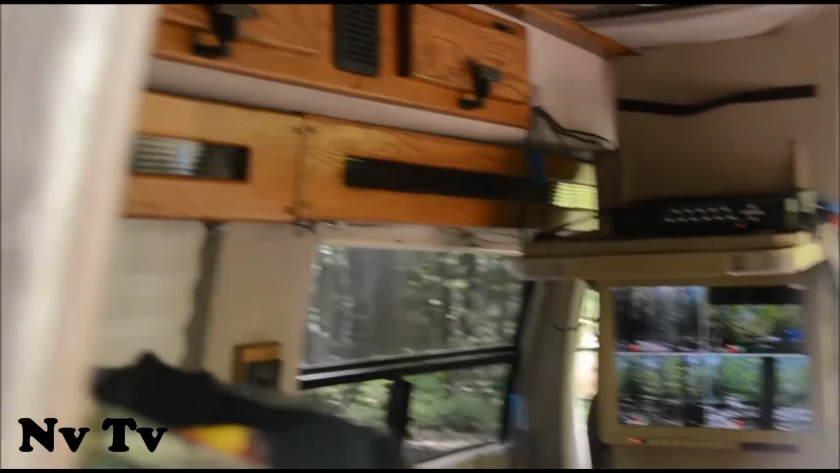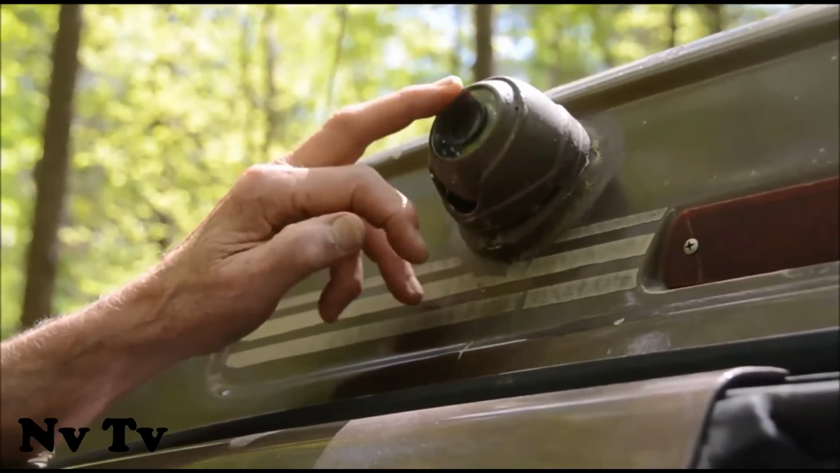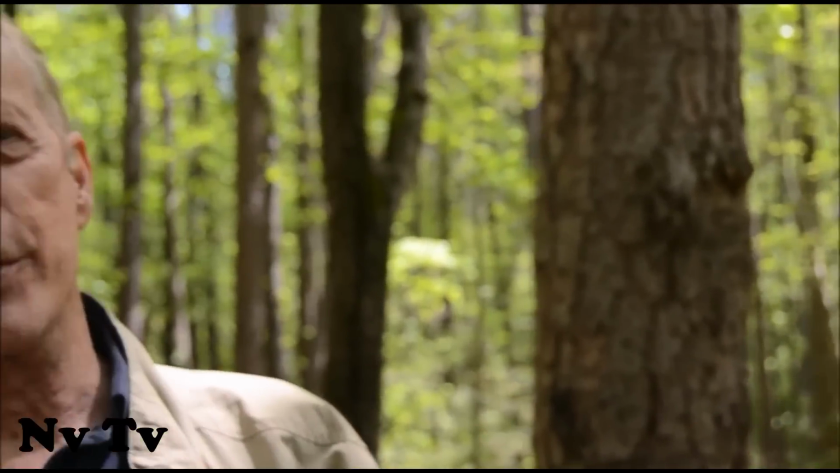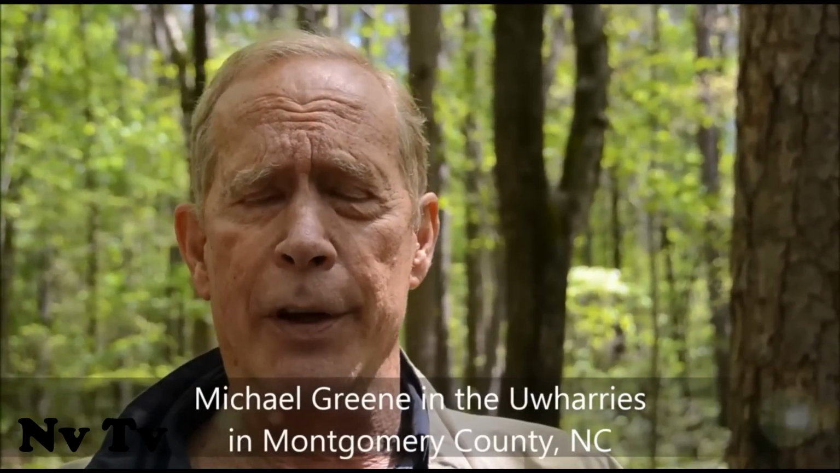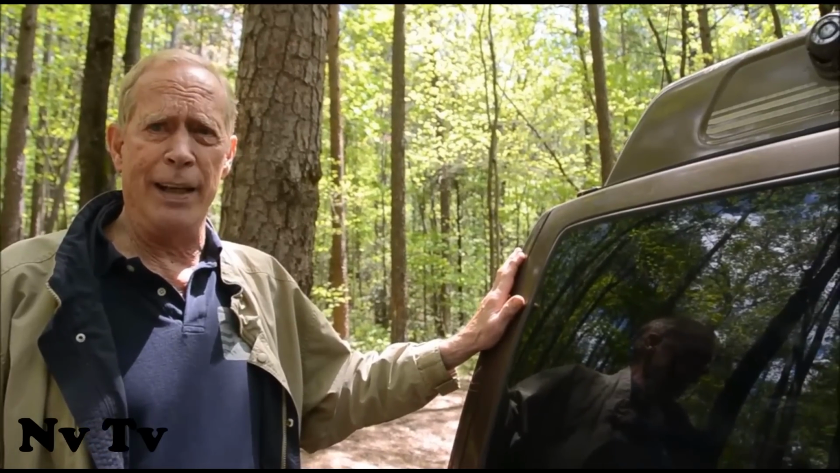The van's equipped with 4 cameras, 1 on each side. Each one has night vision that's good up to 65 feet. These cameras can run for 24 hours and they're recorded on a DVR inside the van. The DVR has a motion sensing program on it, so they only start recording when they see something move. Unfortunately, that includes leaves waving in the wood, in the wind, so you get a lot of false hits. Anyway, this van is going to be parked here now overnight and just left to run all by itself.